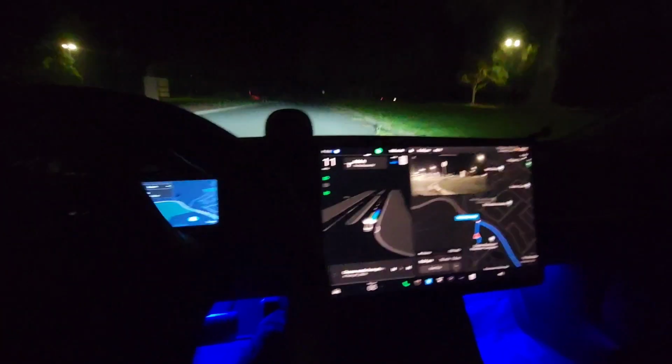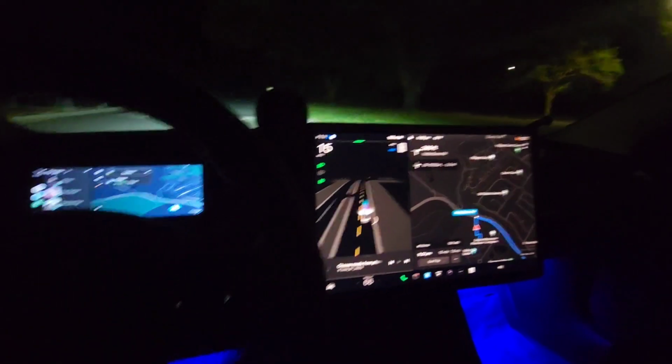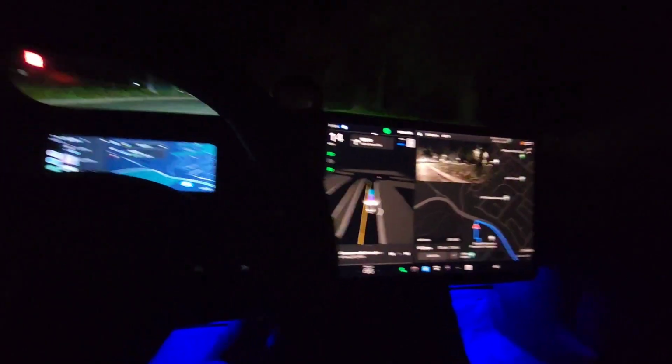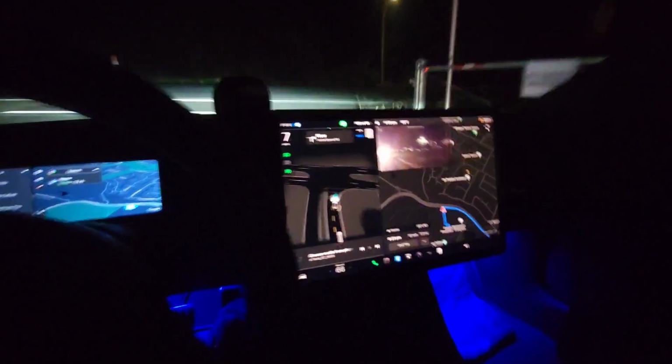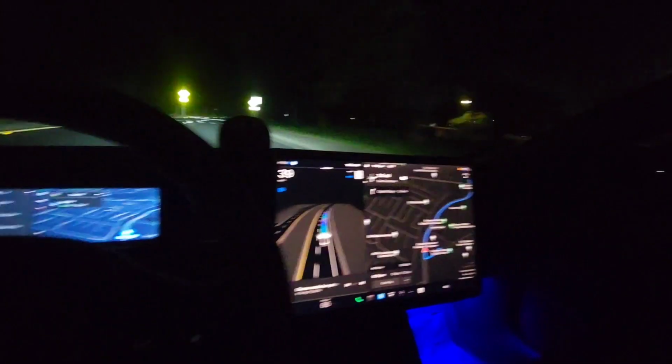It's actually my first time testing FSD at night, so hopefully nothing eventful will happen. Now turn right onto Yerba Buena Road. Fingers crossed. Okay, it's a little close to this curb here. Yeah, it's probably too dark to see, but it's a little close to the curb there. Okay. Wow, that's quite fast. Huh, that is very fast there.